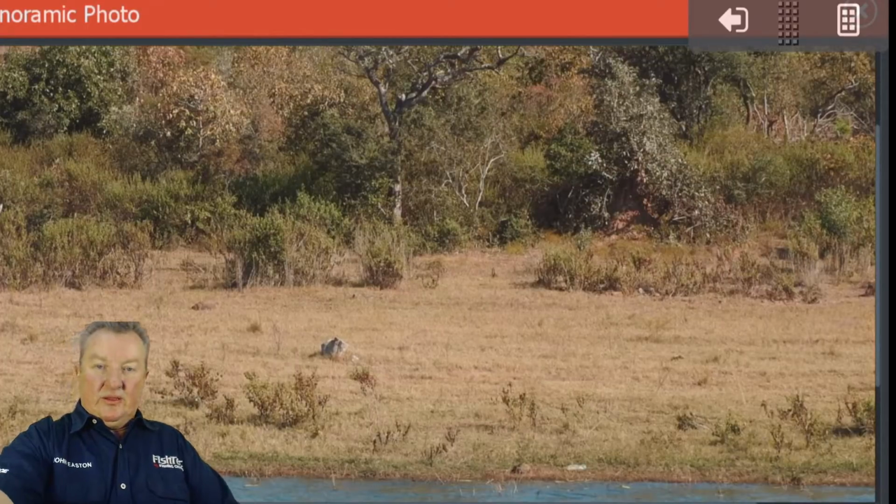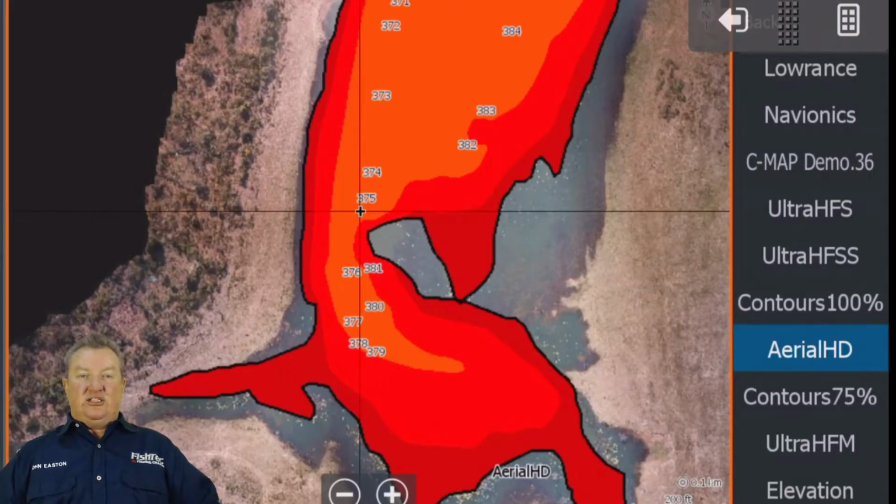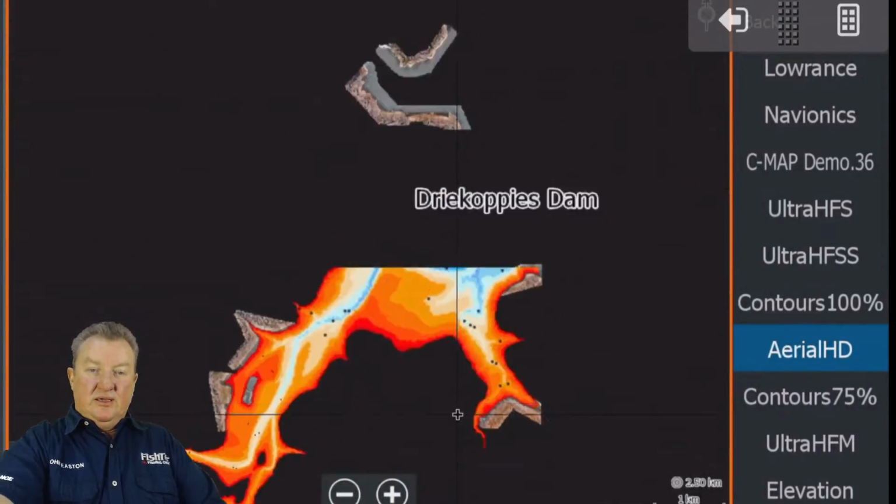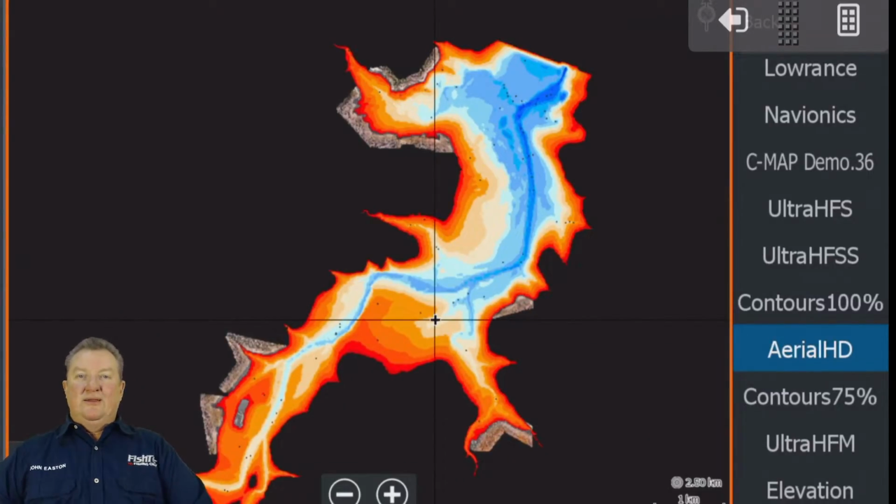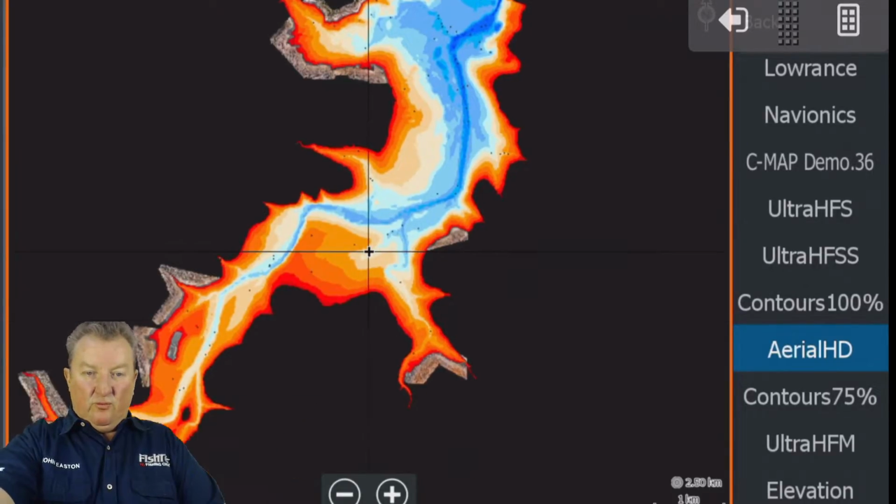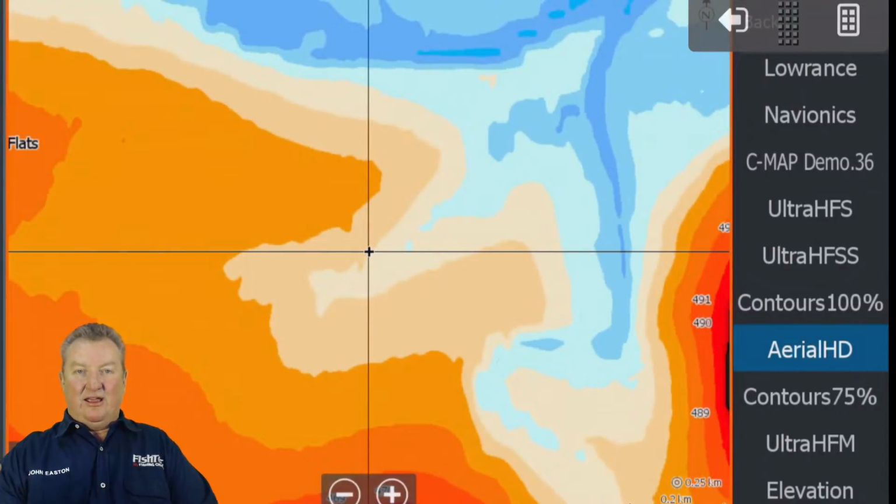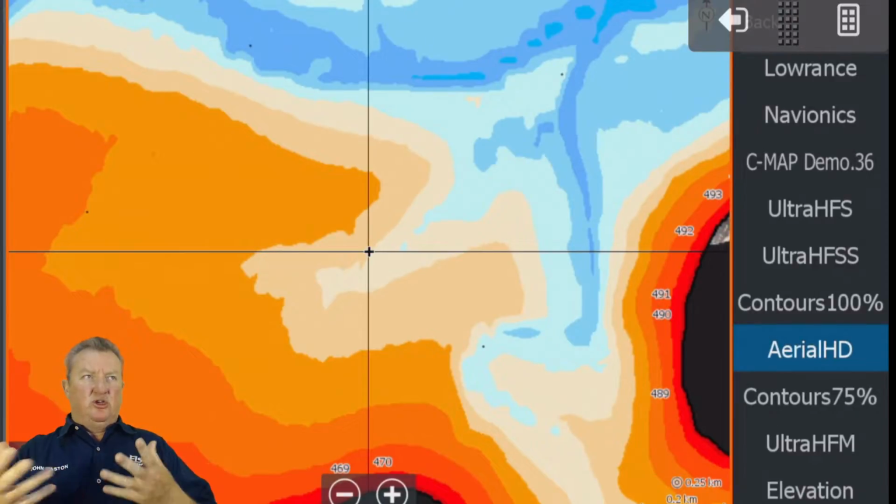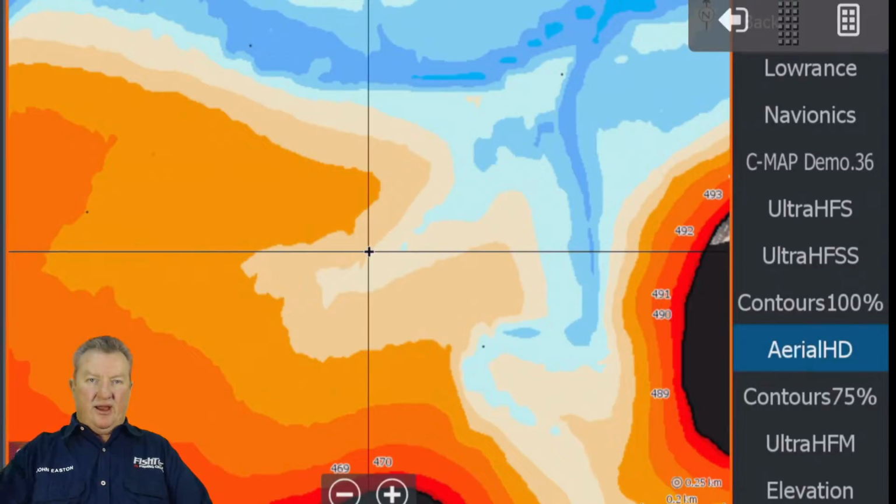Okay, right. So we've got our Ultra HF, we've got our images around the dam, we've got aerial HD. Guys, just generally, sit at home with the chart, spend some time marking stuff. I heard a really nice little tip the other day from one of my customers, and what a great idea. When you're sitting at home going through the charts and you find something interesting, don't just put another waypoint that's just another random number or a rock or whatever.